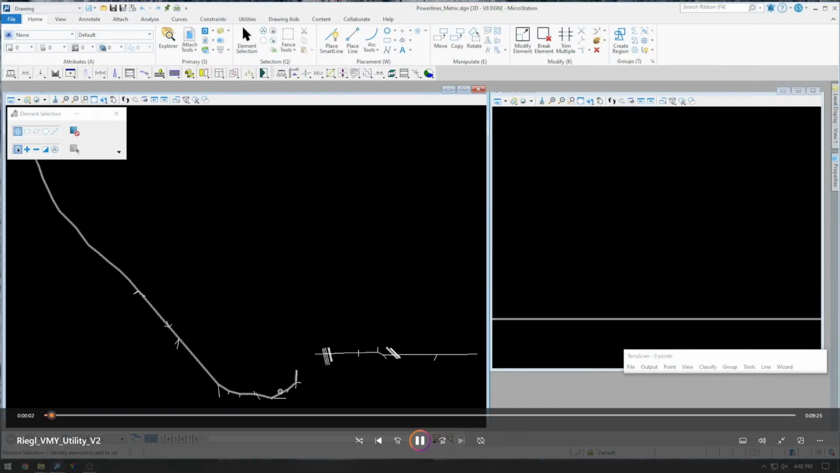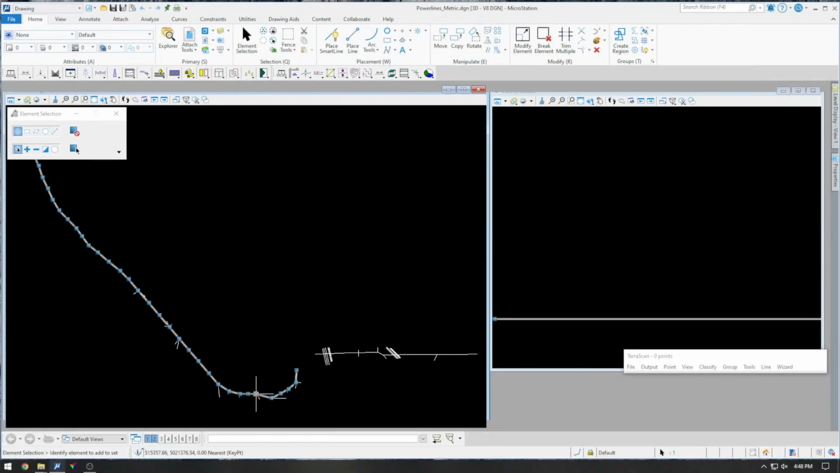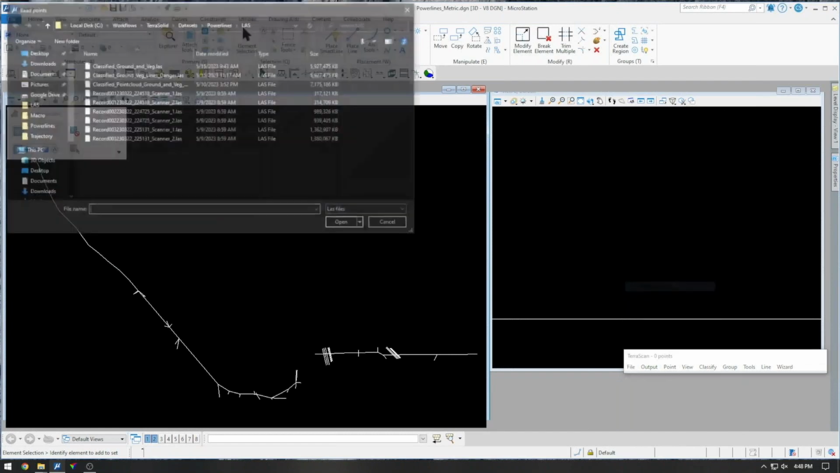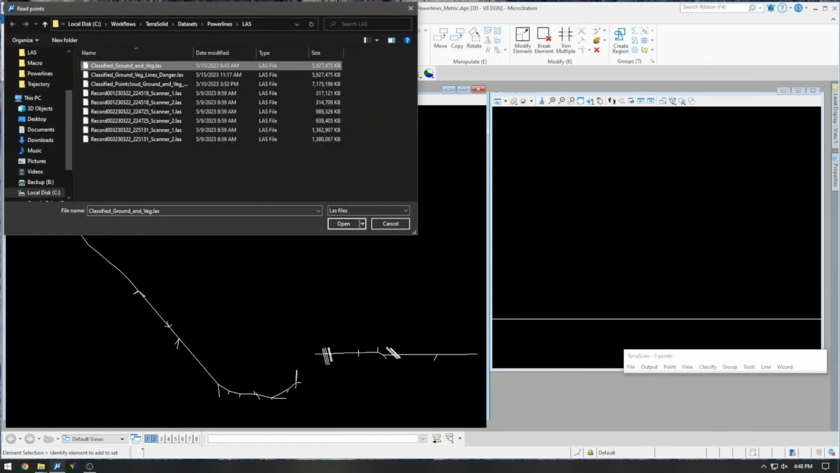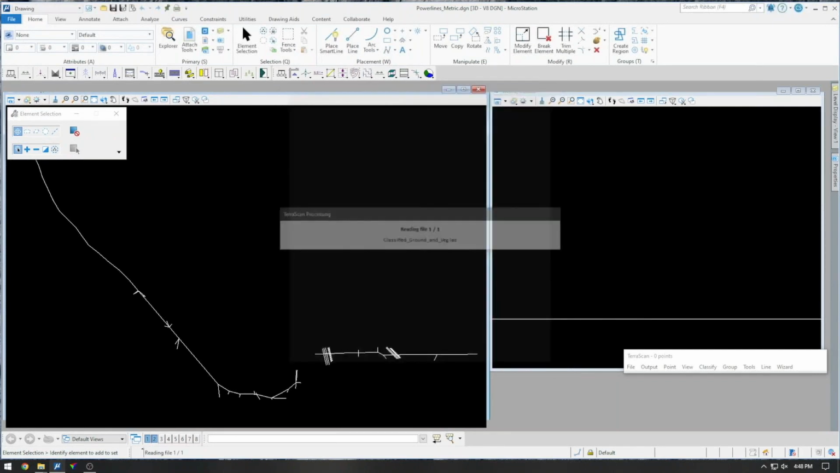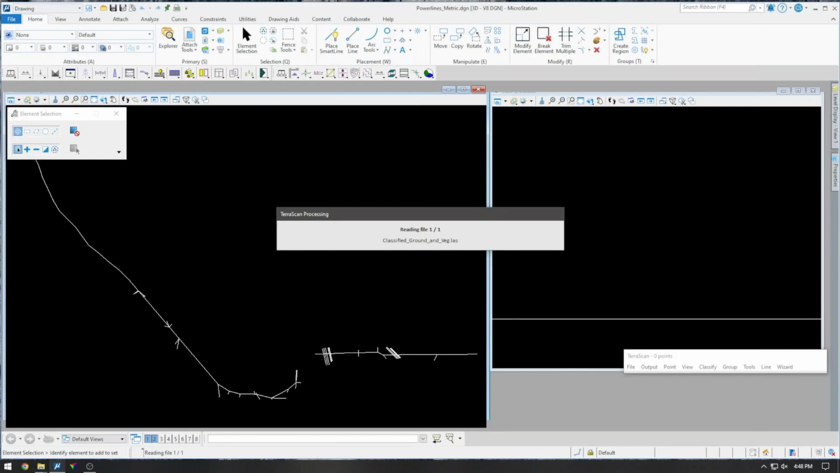So basically what I've got are some 2D lines that I'm going to use as alignments for my power lines. And I've got a point cloud that has been classified with a ground class and low veg, medium veg, and high vegetation.